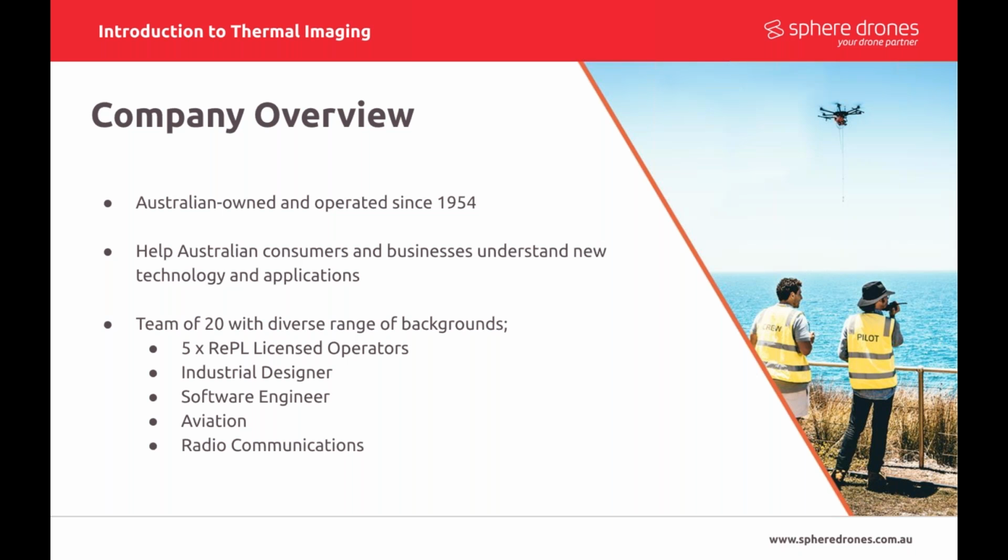So we see ourselves as a company that seeks to educate and help out in the market. We're not just about what's in it for us, but about providing end-to-end solutions for our customers. We've got a team of around 20 in 2 locations, which I'll touch on in a moment. 5 currently have their remote pilot's license, and many more are chomping at the bit. We've got industrial designers, software engineers, people with backgrounds in aviation and radio communications, and a few commerce degrees in there. So a real mixed bag to make sure that whatever your needs are, we can cater to them.